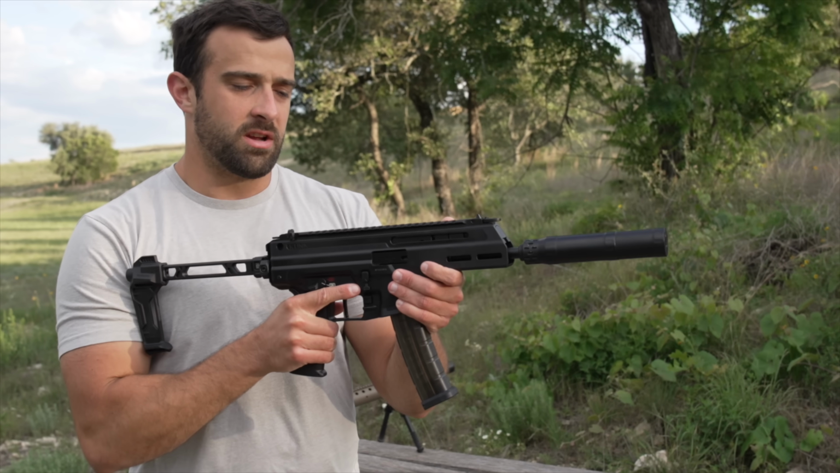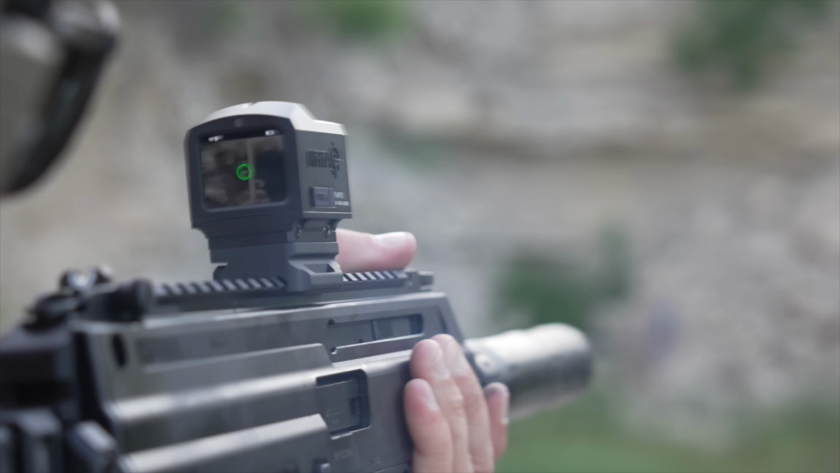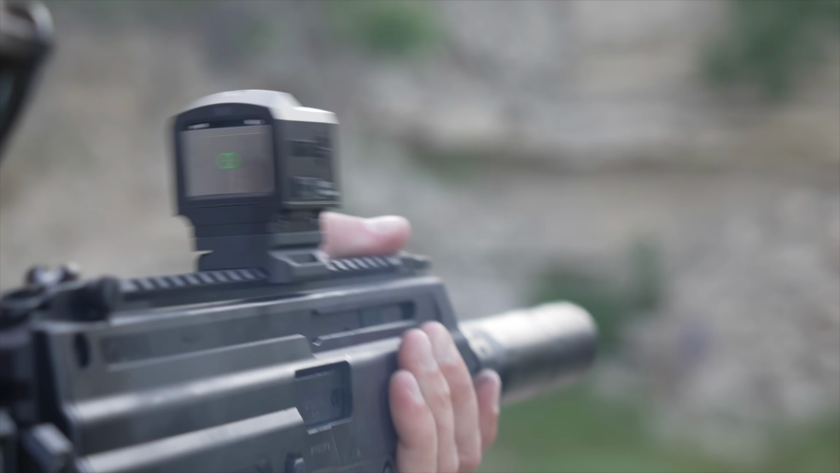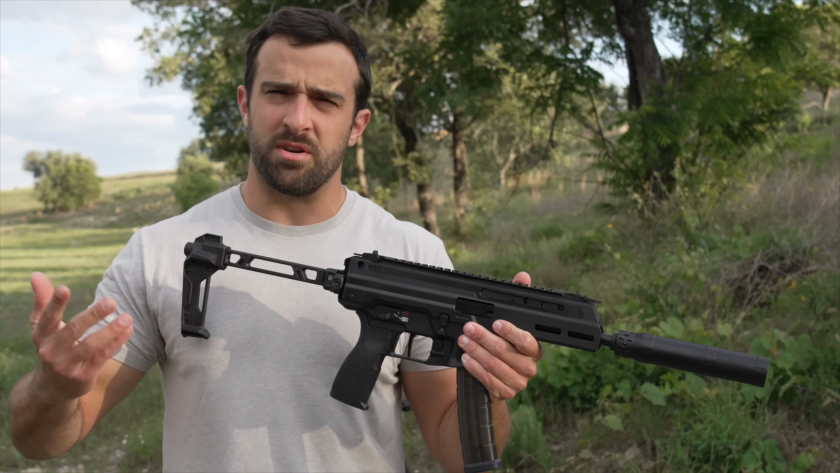And then lastly, I'm just going to go ahead and put a Pic rail to RMR cut and just use it directly on something with a Pic rail here, like the Springfield Armory Kuna. And if we're not bored yet, maybe I'll throw it on the Pic rail of a 22 as well, just to show it in all kinds of forms.